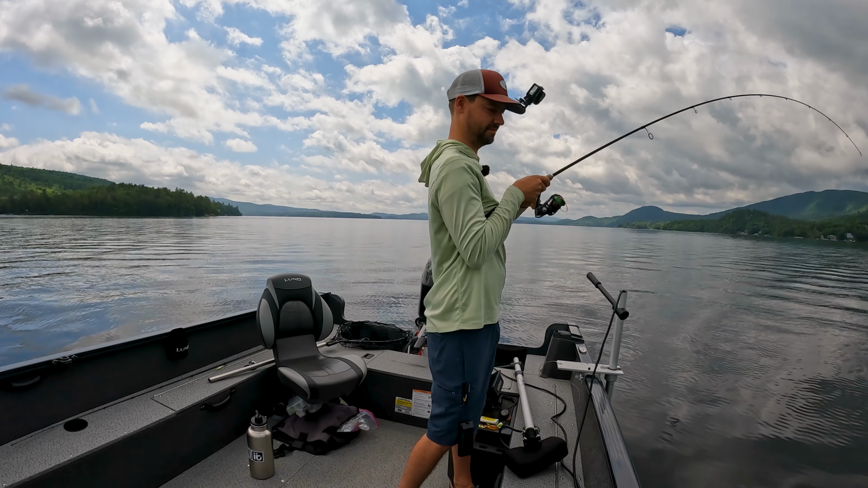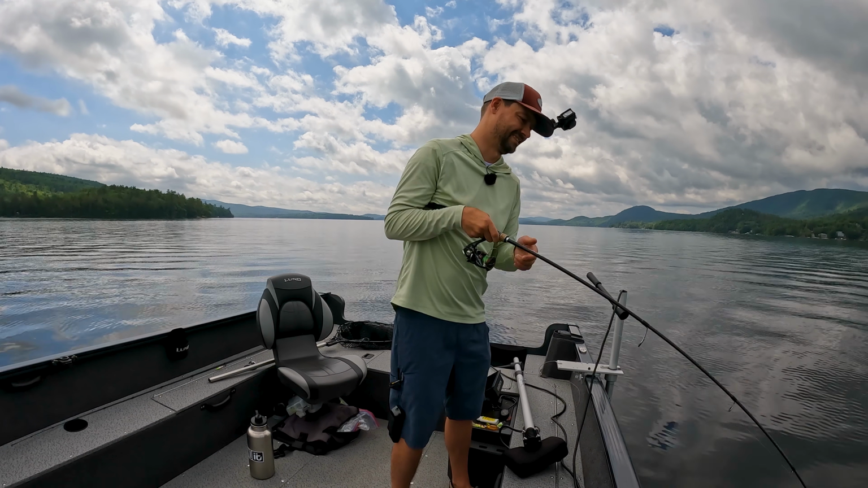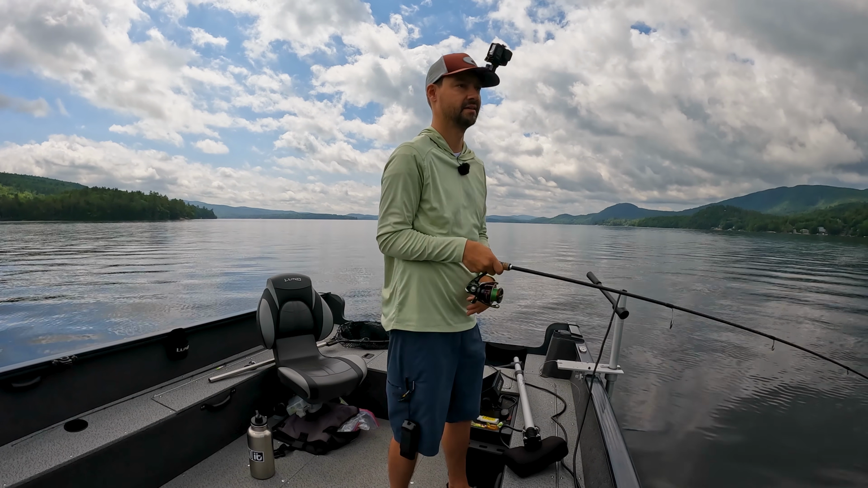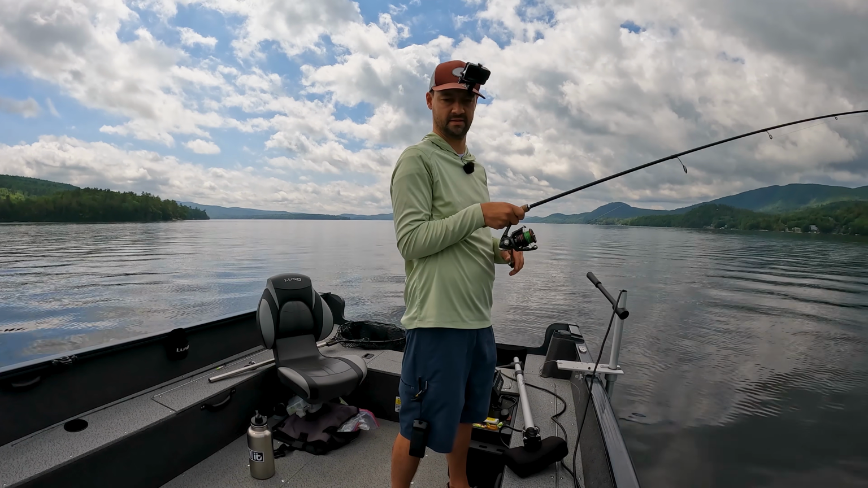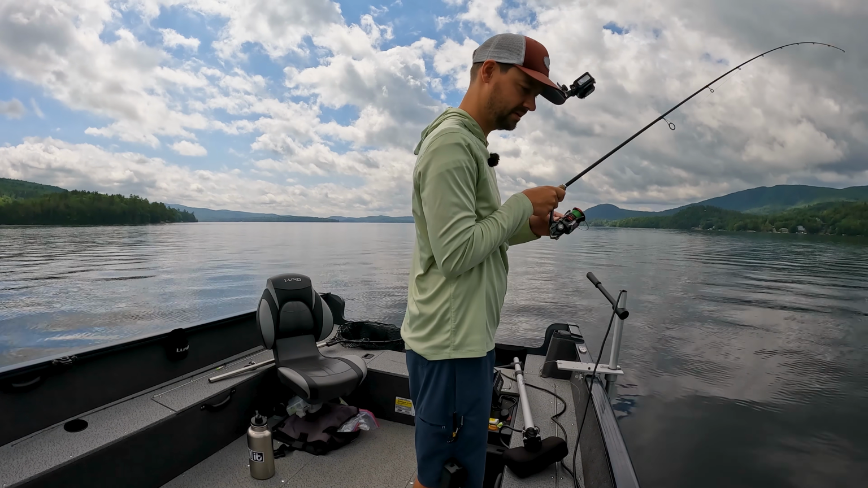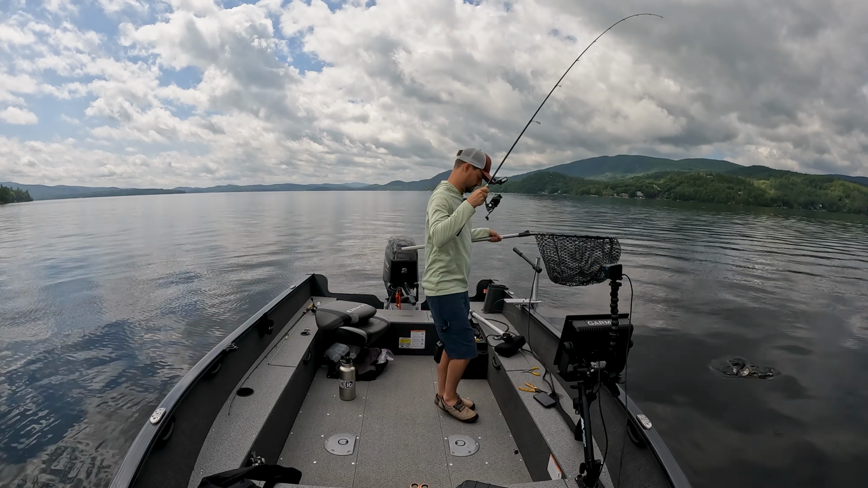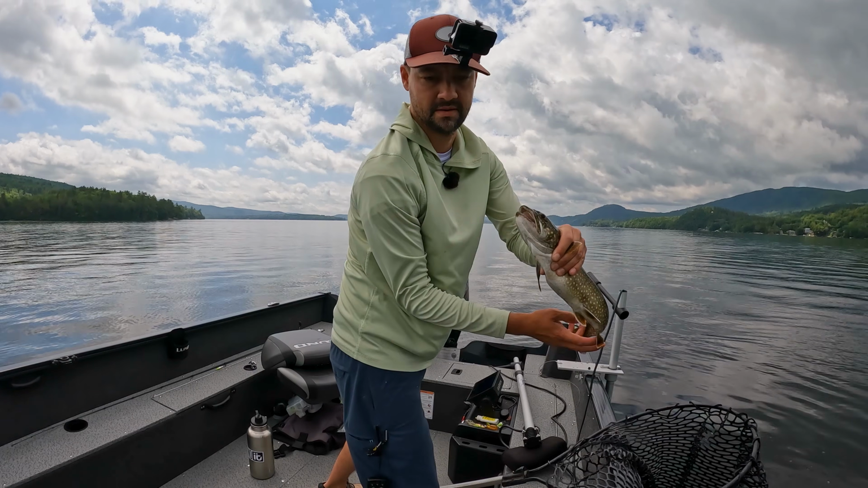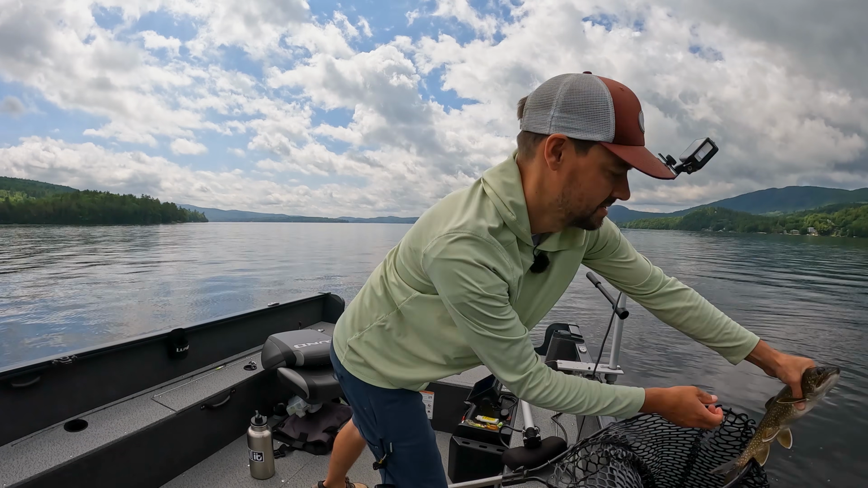And he's about to burp and figure out that he's hooked. There he goes. See if he's actually hooked the right way. Yeah, he is. Little guy. Another little guy going back in.